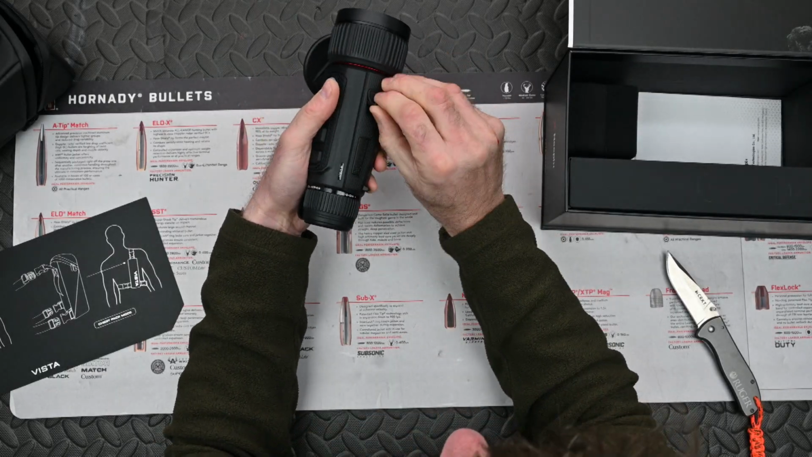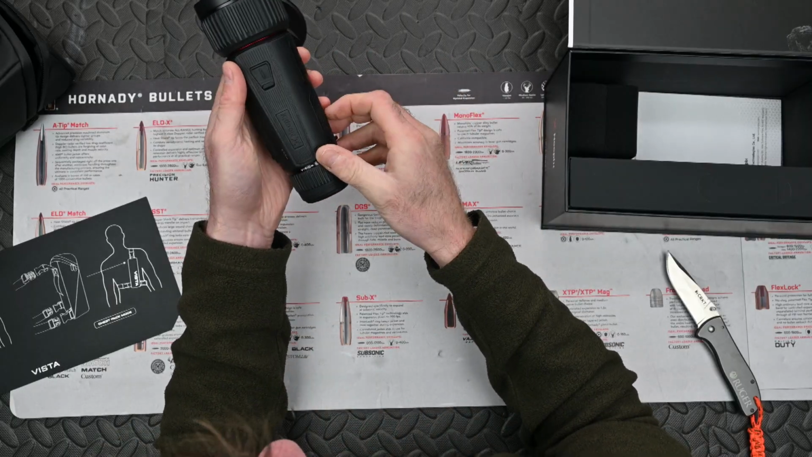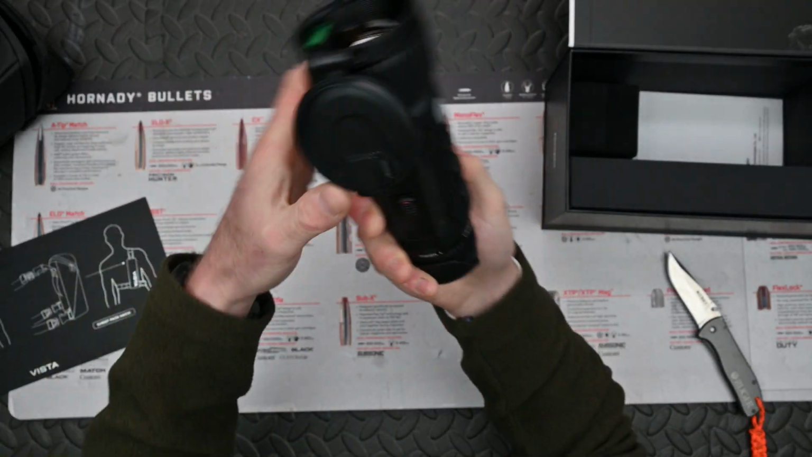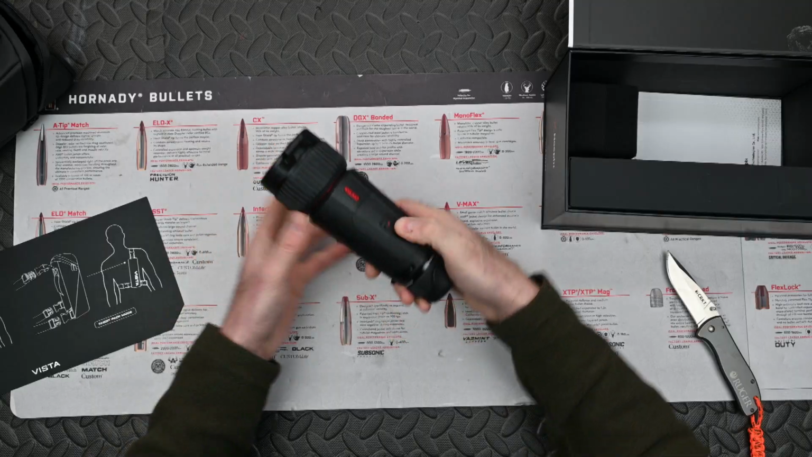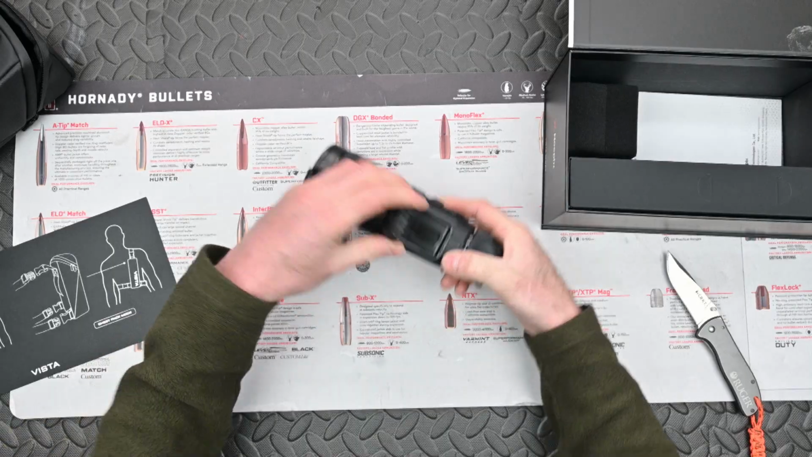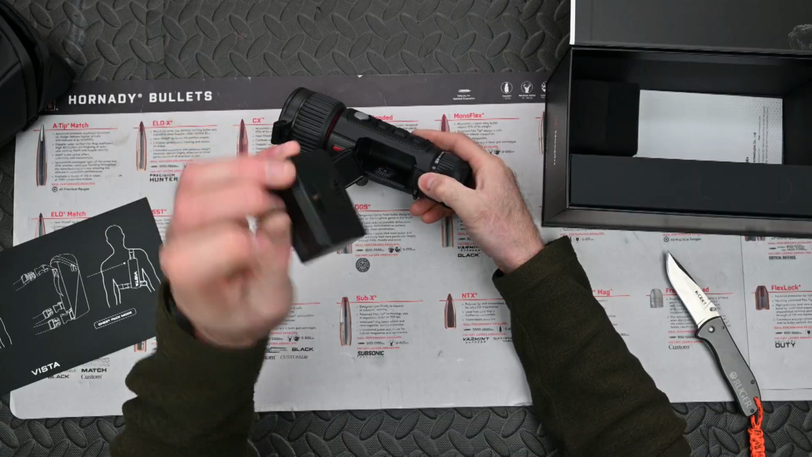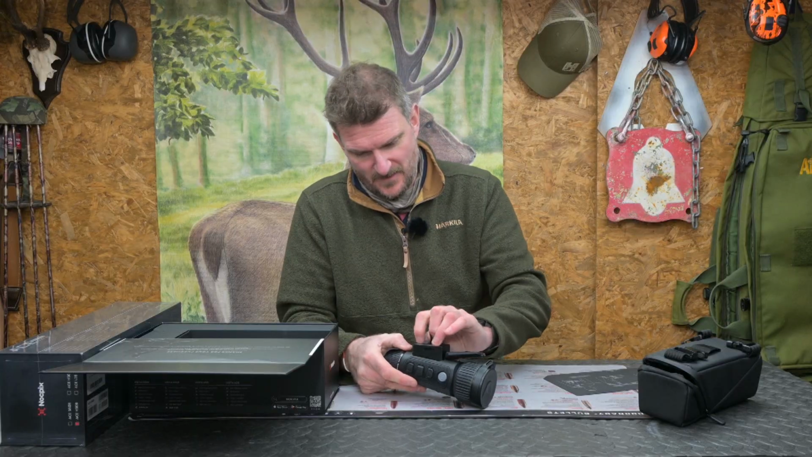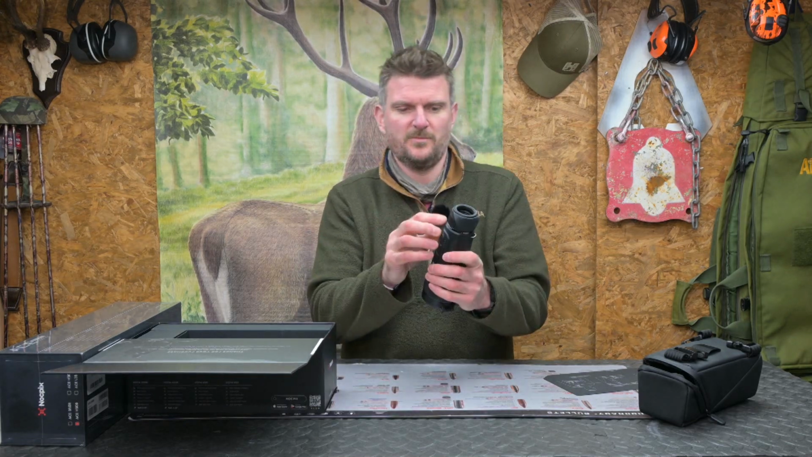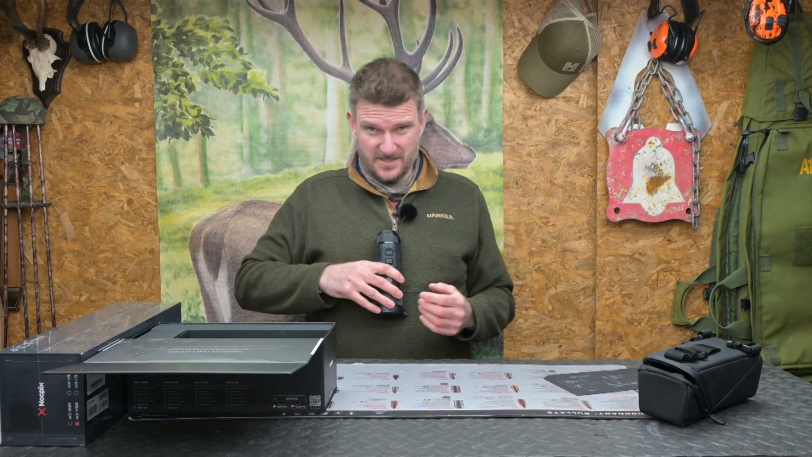We've got on the side a USB-C input there, and then the battery system looks like it's going to go in the bottom perhaps, and there's also a 1/4 inch UNC tripod thread. Now there's a button on the side here that looks like it might pop the battery compartment open. I might look a little bit green on these, but that's because I have not touched them yet. I've not seen anything about them. That is the battery system there. So it's a proprietary battery system. We've got the lanyard there for the neck loop or the shoulder loop. So that's going to hang central because it's got two mounting points. So it's going to sit right there.